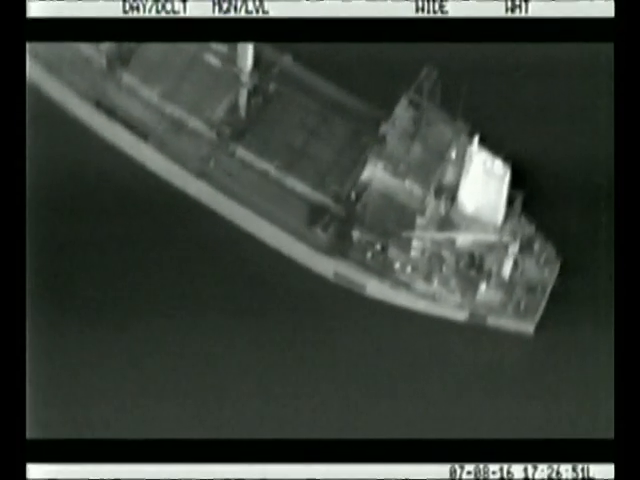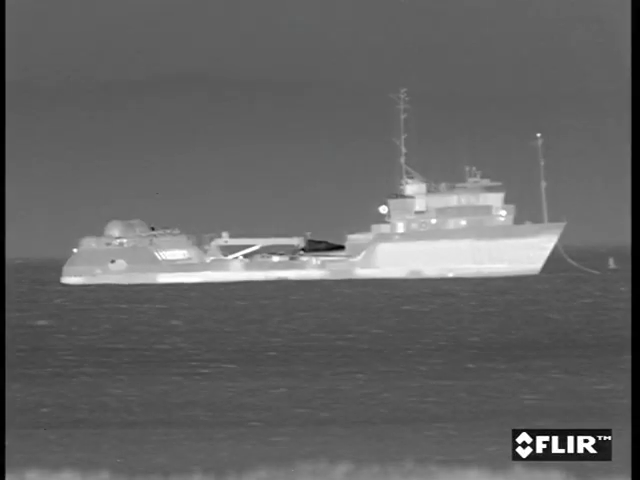Thermal imaging can detect and follow vessels that are illegally polluting our seas. And there are numerous other, sometimes life-saving applications for thermal imaging.